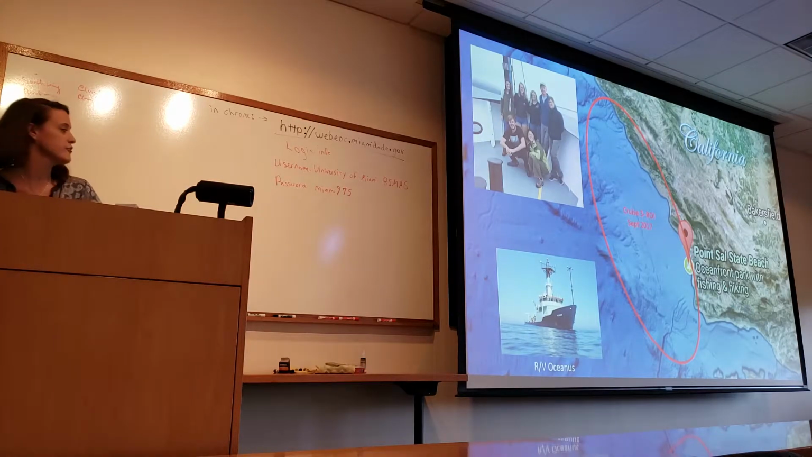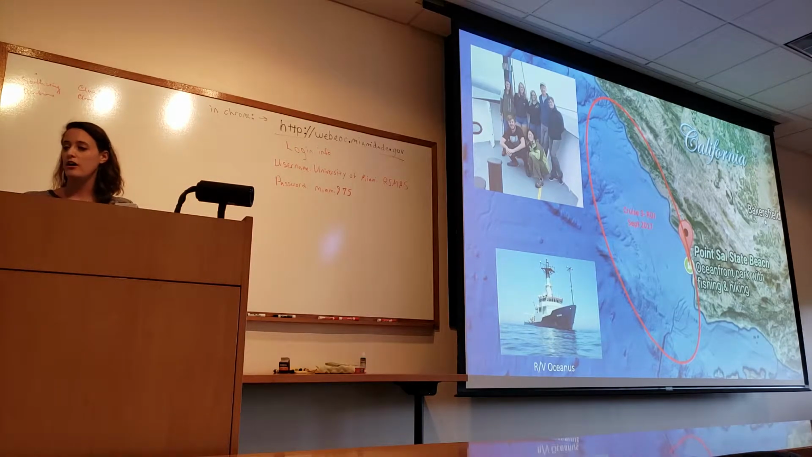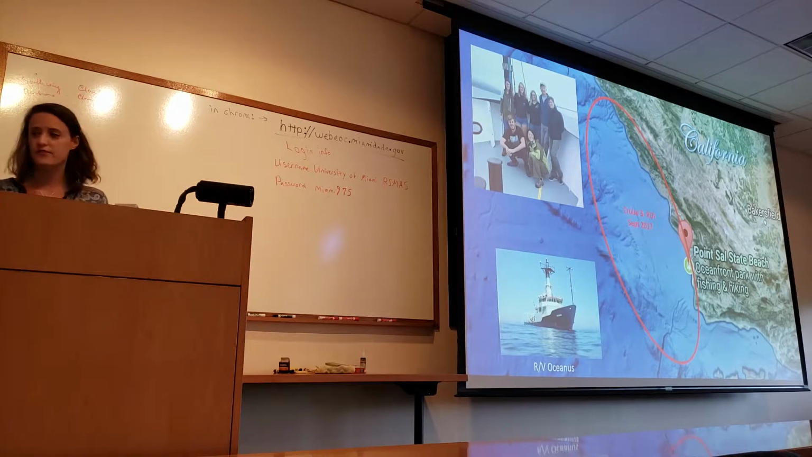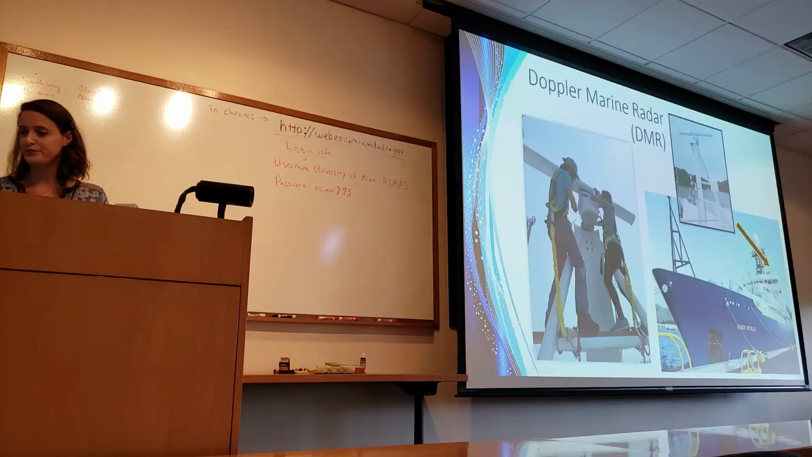The third cruise was off the coast of Point Sur, California, and it was looking at the inner shelf dynamics. And that was on the RV Oceanus, which is a much smaller ship, and that was mostly looking at internal waves and such, so that's where a lot of the internal wave stuff comes from.